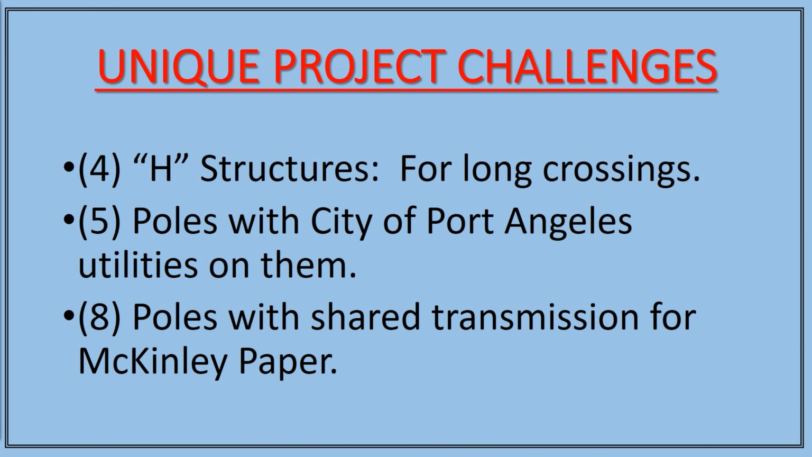This project has some unique challenges in terms of the loadings that our structures will see. There are 48 structures for long crossings through the Tumwater Valley. There are 5 poles with City of Port Angeles utilities on them, including distribution and transmission, and there are 8 poles which share transmission lines with McKinley Paper.